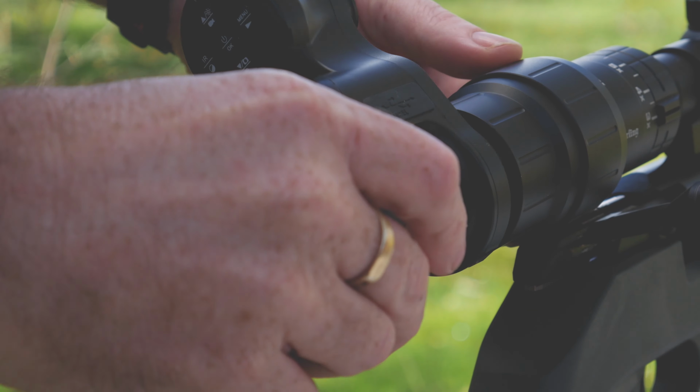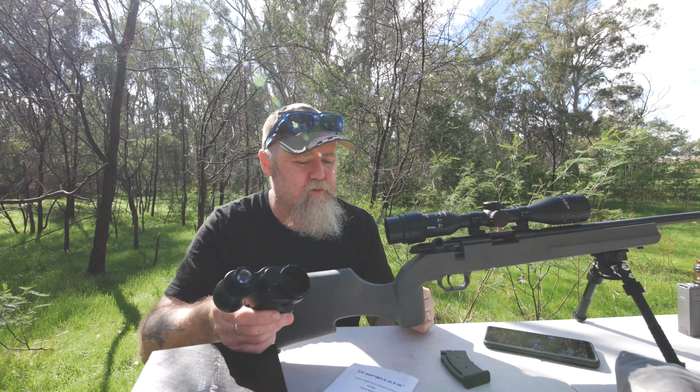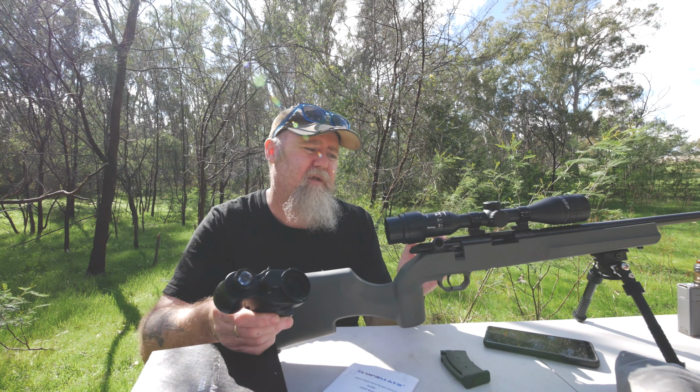So you could have a couple of different rifles with the same bayonet, and you could share the same unit over a few different rifles. So the mounting's pretty simple.